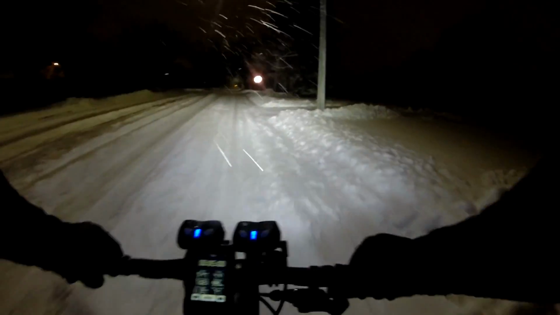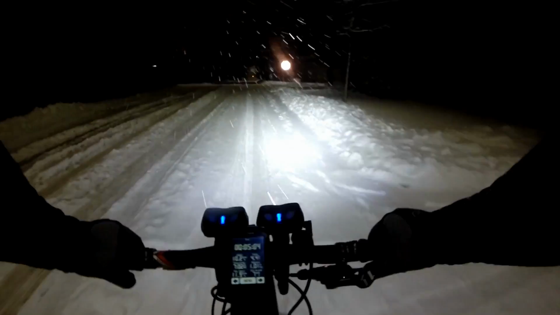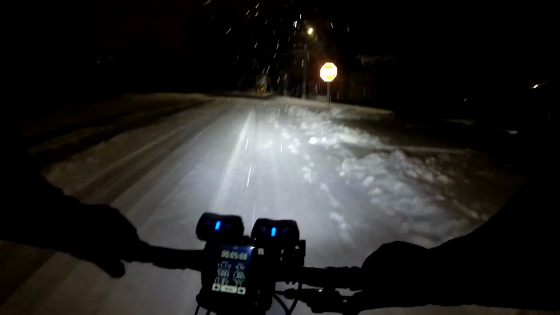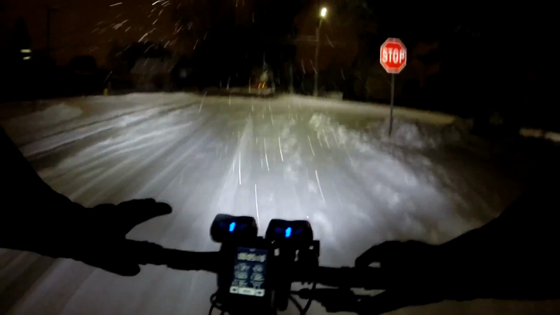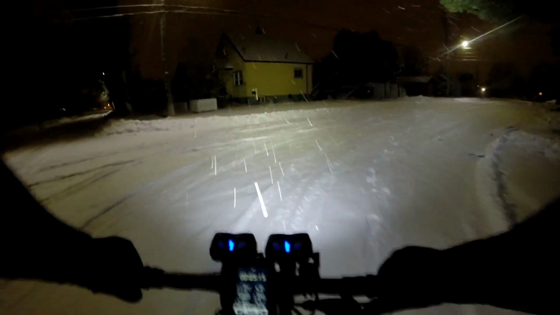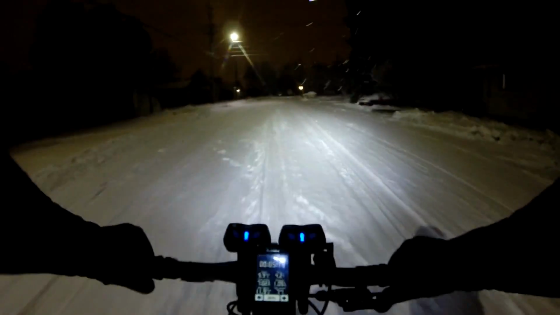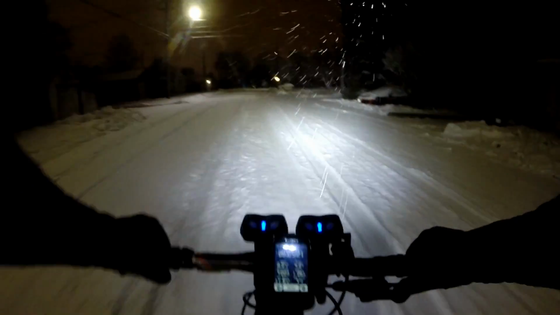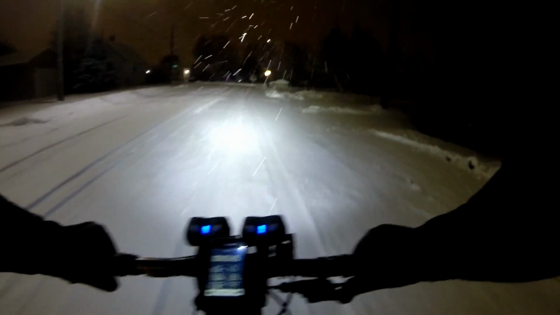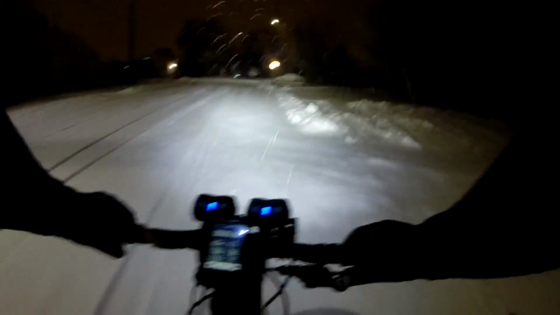Did manage to leave a few minutes early, but I knew they had forecasted snow, but wasn't sure when it was going to start, so there's no point getting up too early. I also knew it was only going to be a small amount of snow, so it's not going to make it so that we have to actually walk and push the bike in places, which sometimes if there's a big dump of snow overnight, that happens.